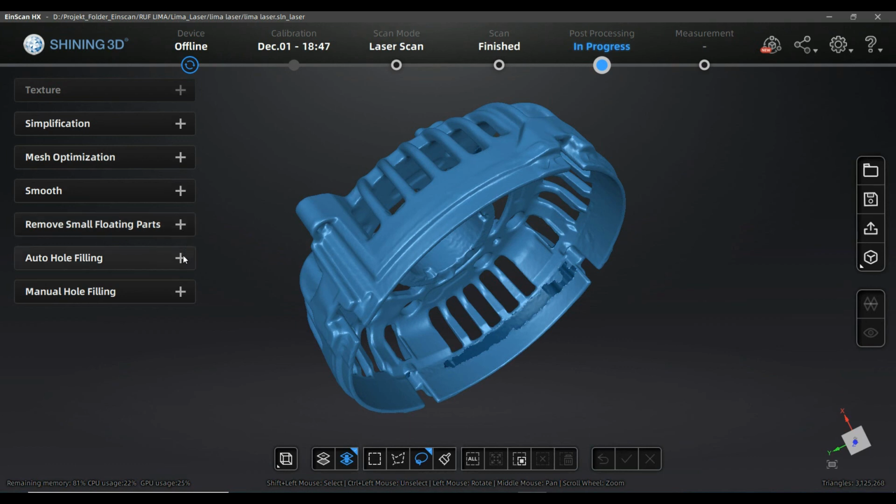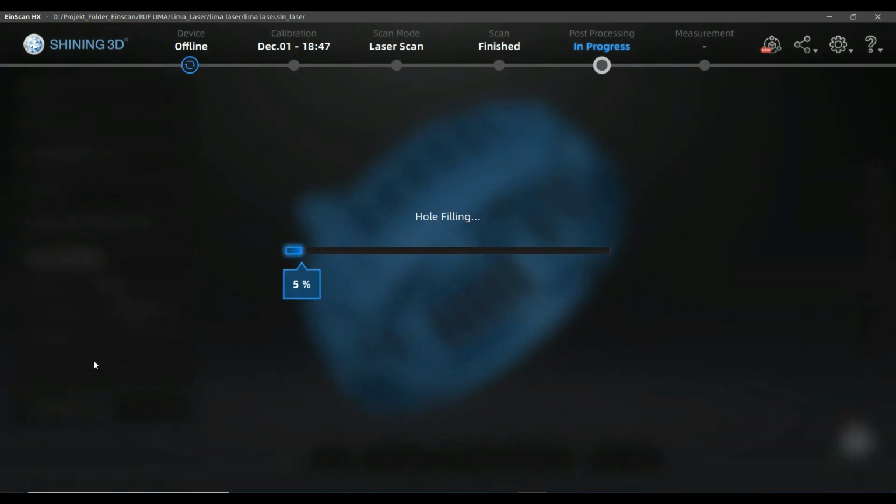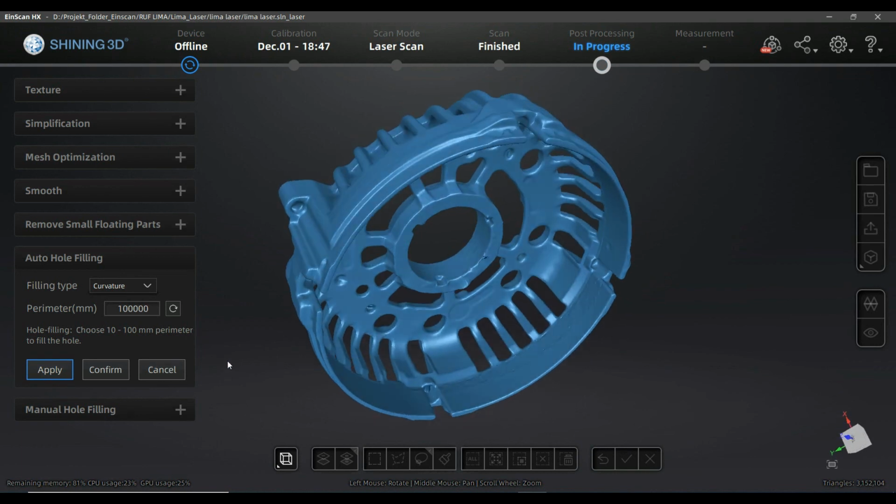So, auto holes filling. It would be really cool if there were also a fill all holes command, but because I always have to type in a value here, I can go to a really big value, maximum for example, and be sure that I get everything that's smaller in boundary length. But it would be cool if in some of the next revisions there would be an option that says, okay, everything that's still open to be filled.